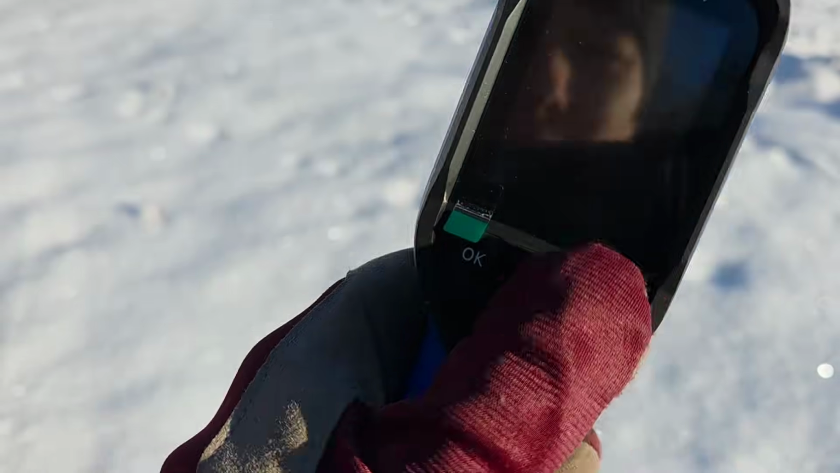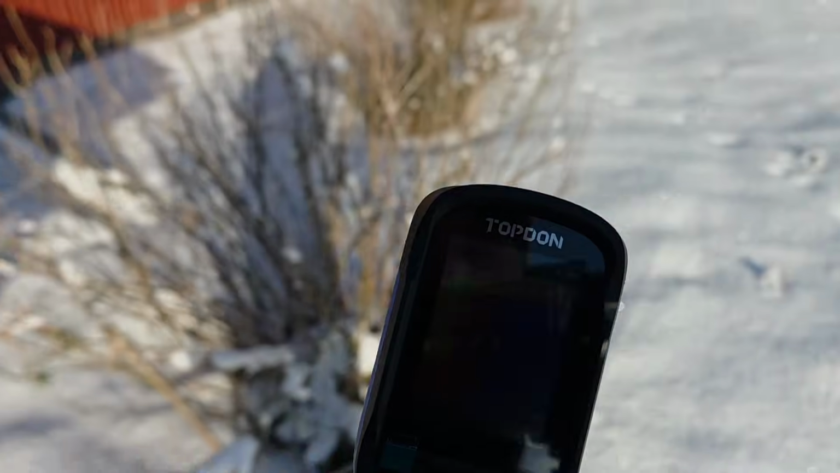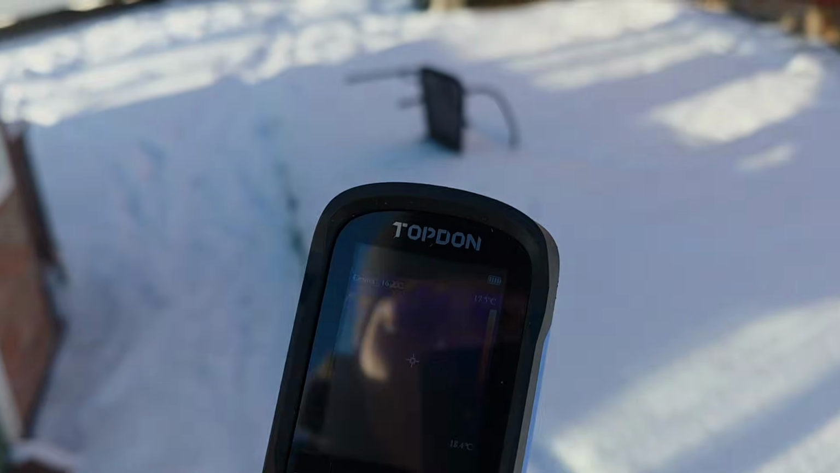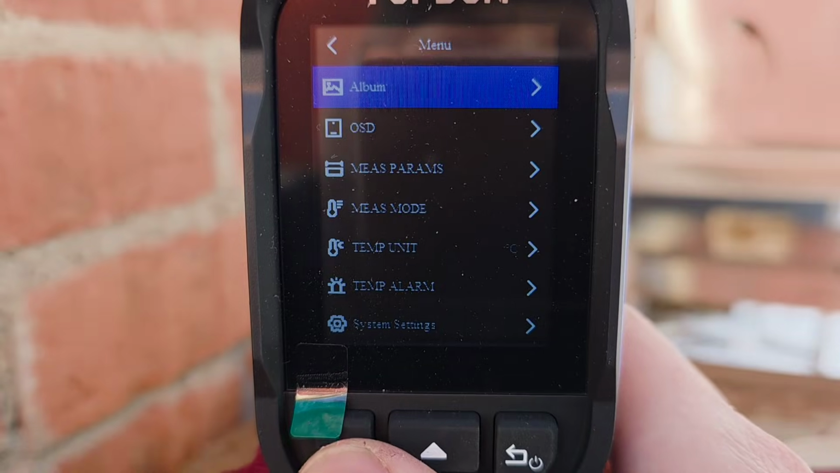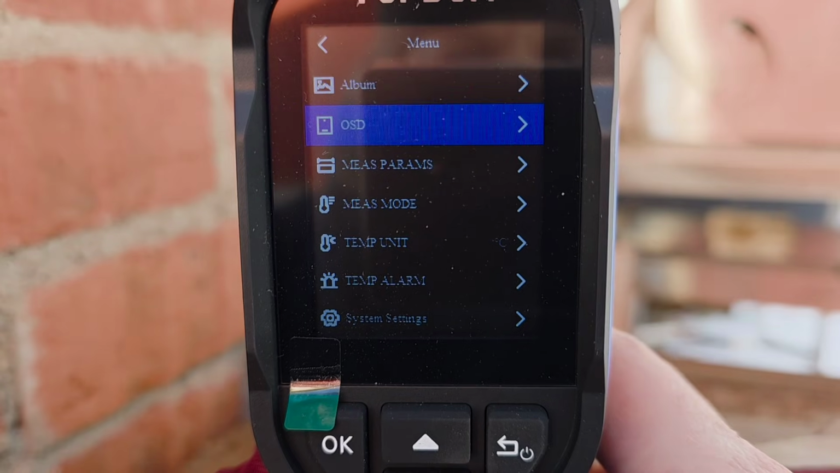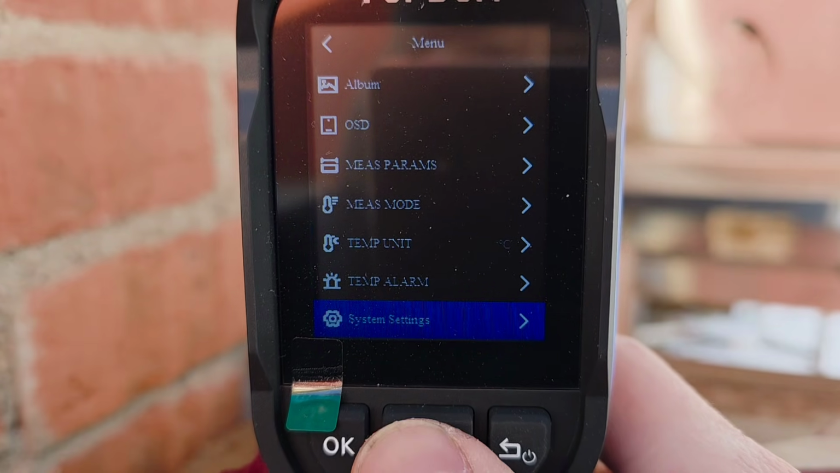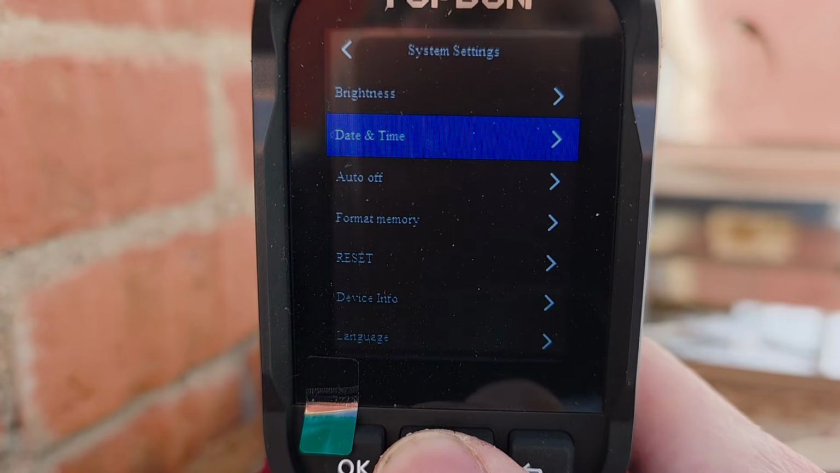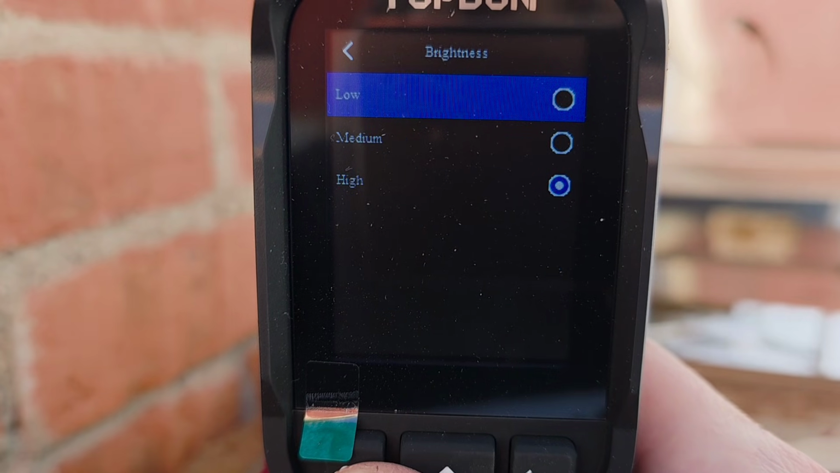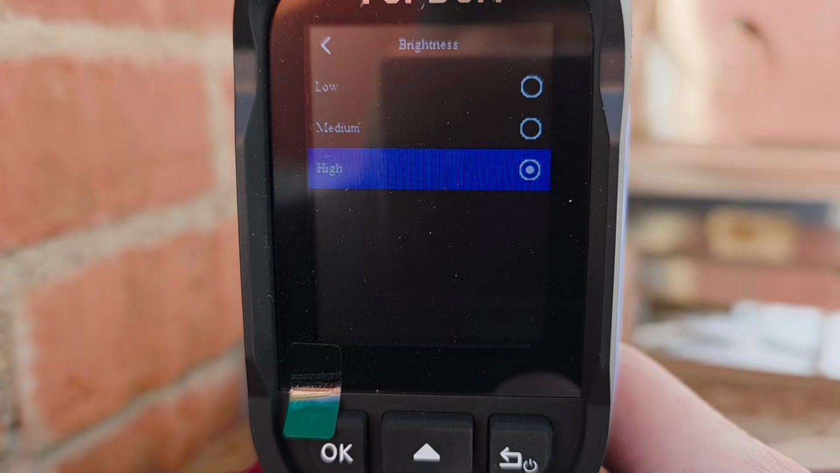Let's check if this is gonna start. Yeah, now I see I have to make it brighter. There's a setting for this. You can change. We'll see here. System settings. Brightness. Yeah, high. It's already on high. Okay, I think I have to stay out of the sun.